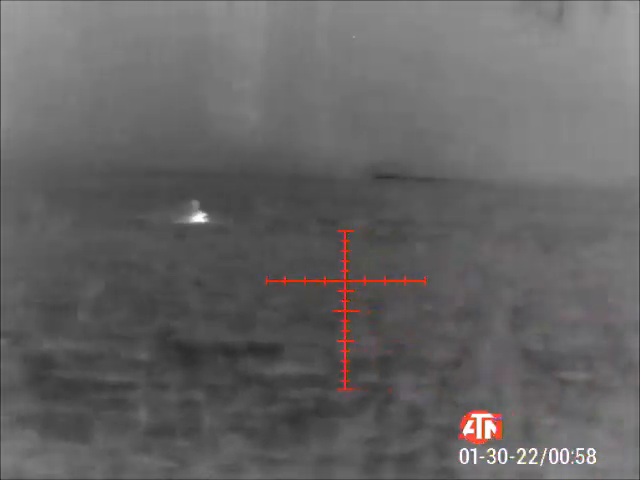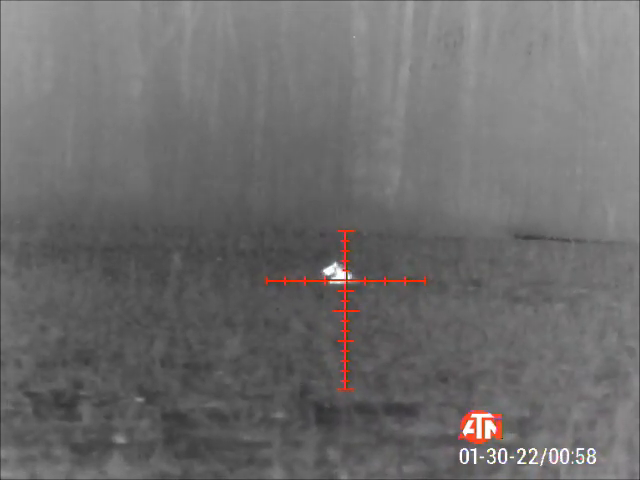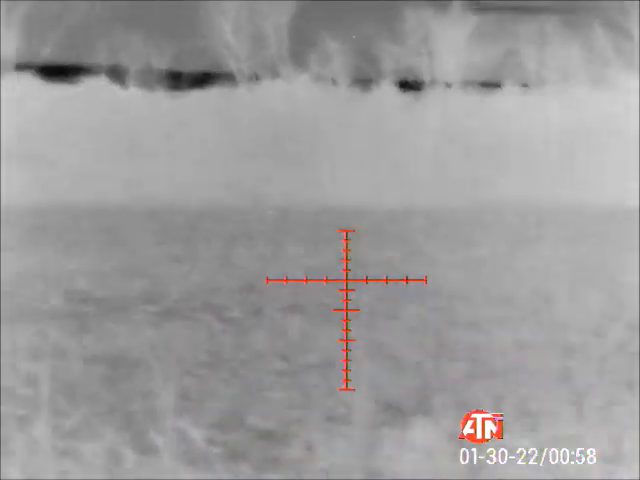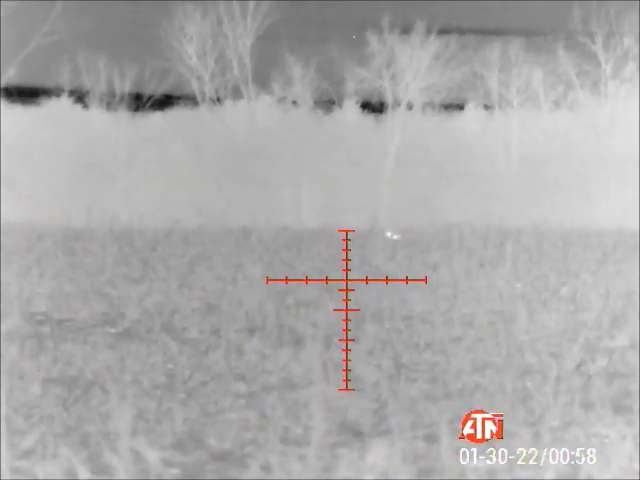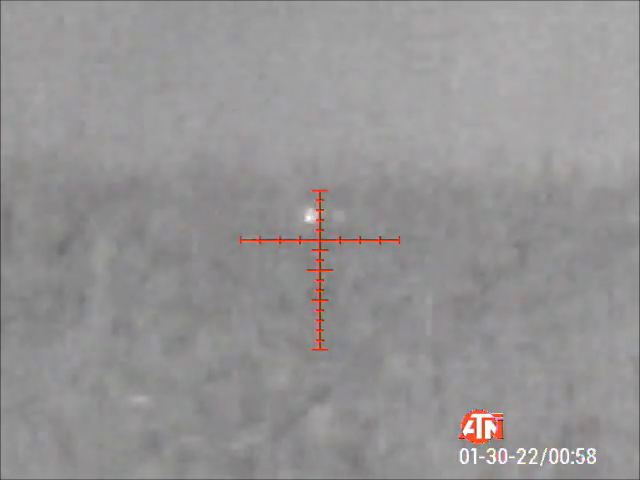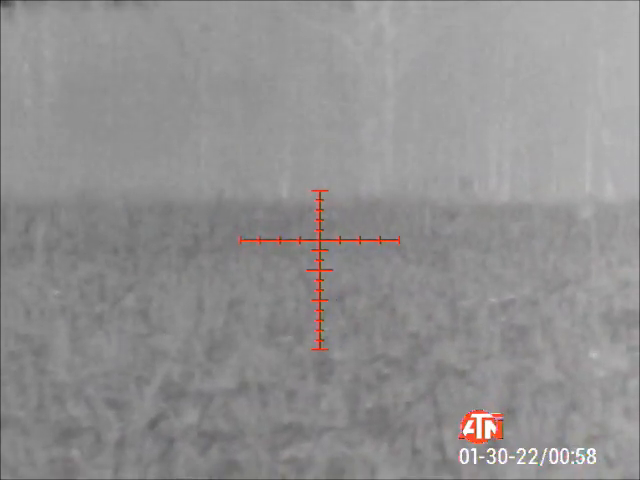I was just about to squeeze on that one. I think I should hit mine again. Oh, yours, yeah. I heard it hit the corn. No, it's holding still now. There you go. Well.